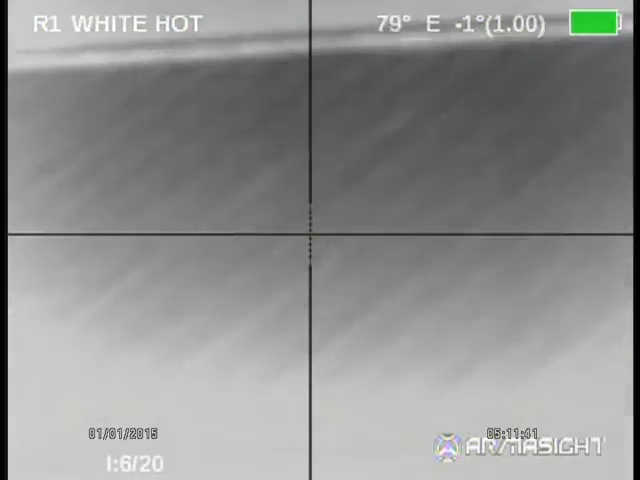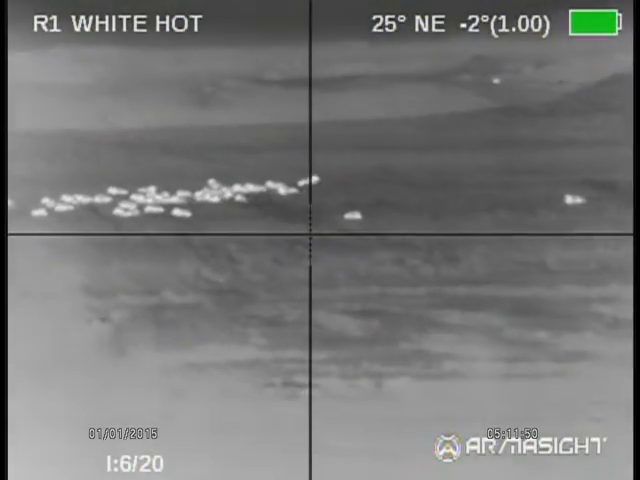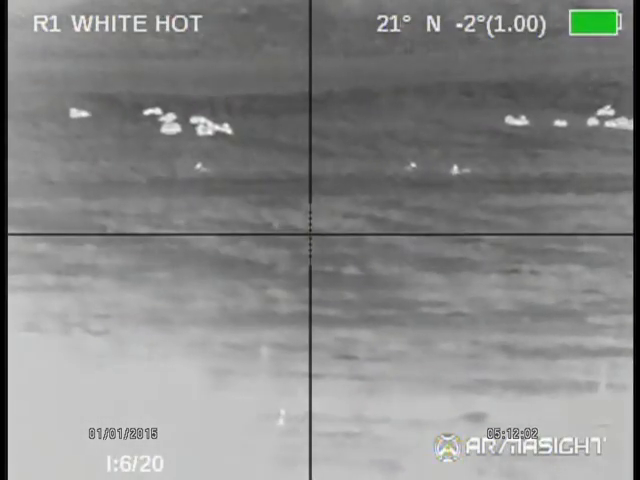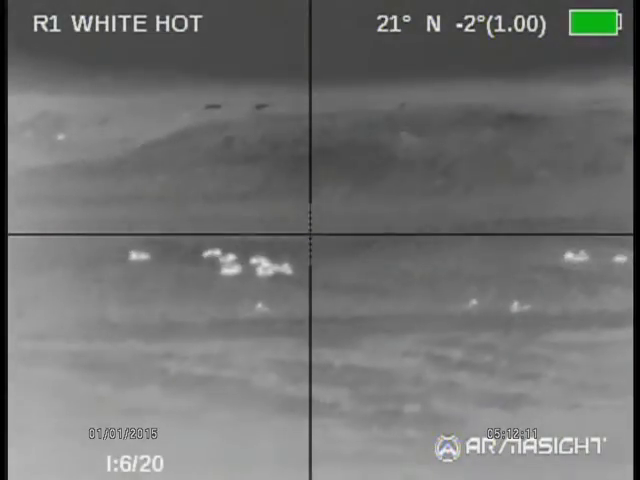I'm sure there's going to be the question of how much you can get into thermal for some of the ATN stuff, some of the lower end Armasight stuff. A couple grand. Really, to do thermal right, you probably are in the 6 to 7,000 range, which is pretty high for most people.